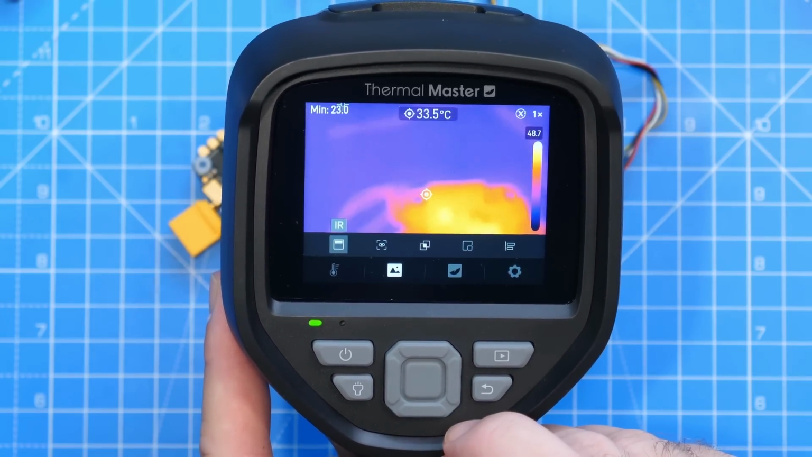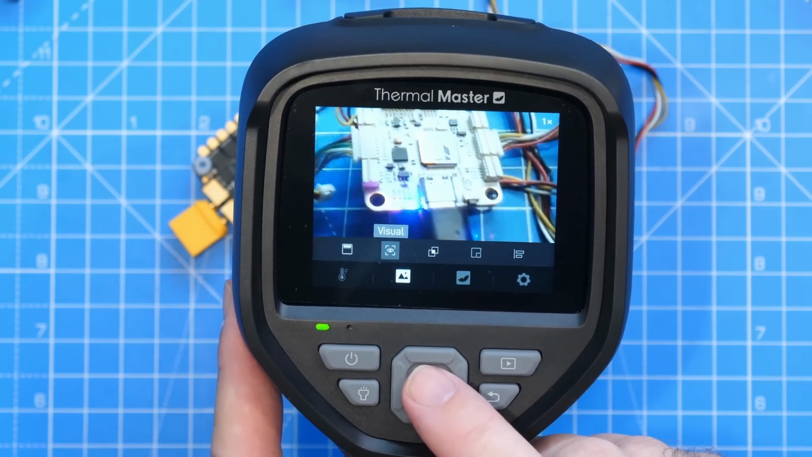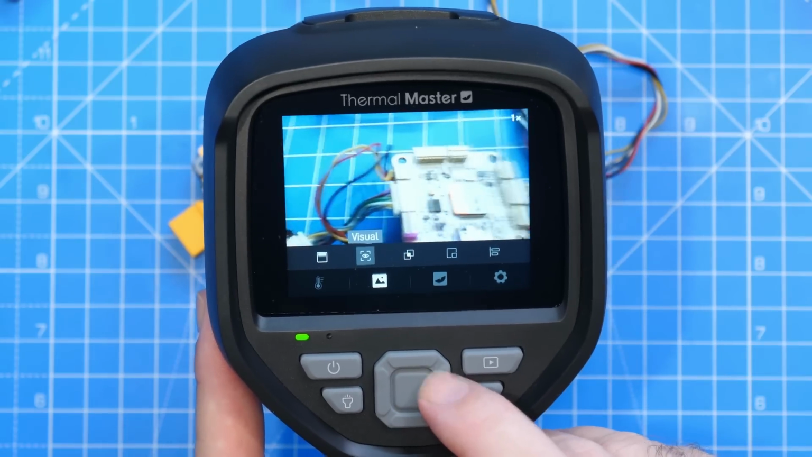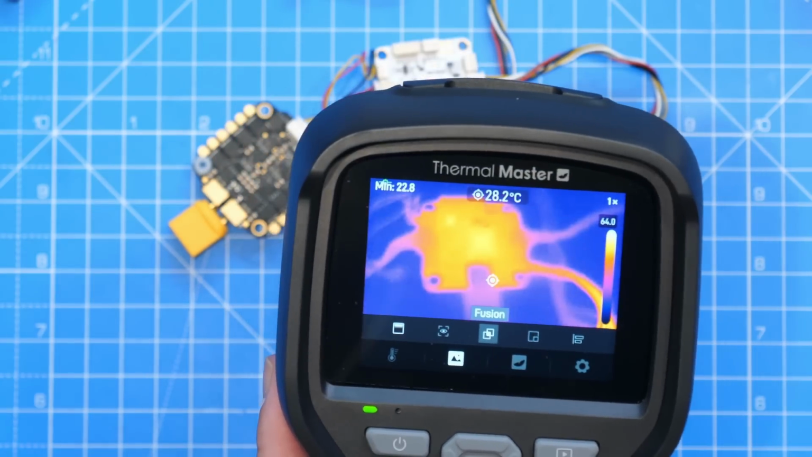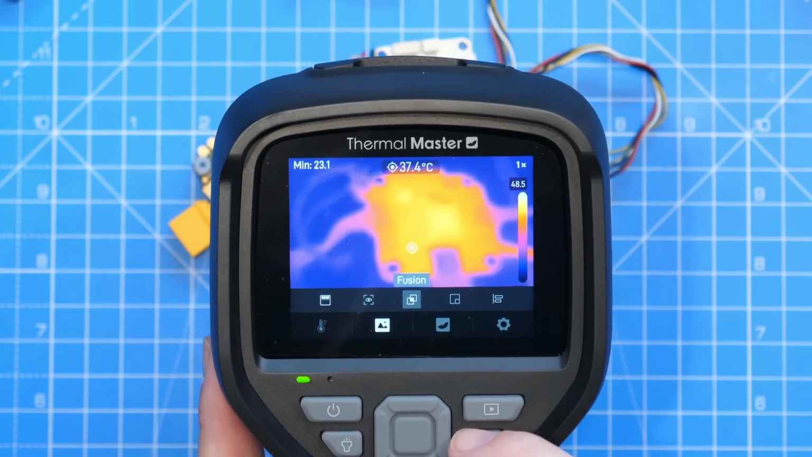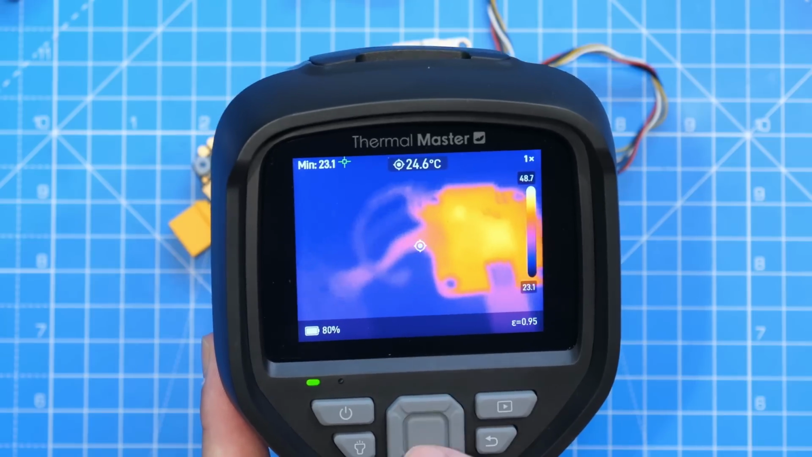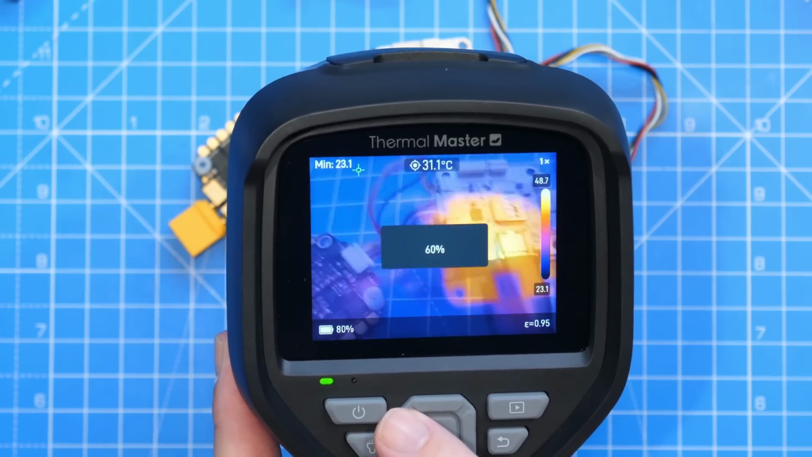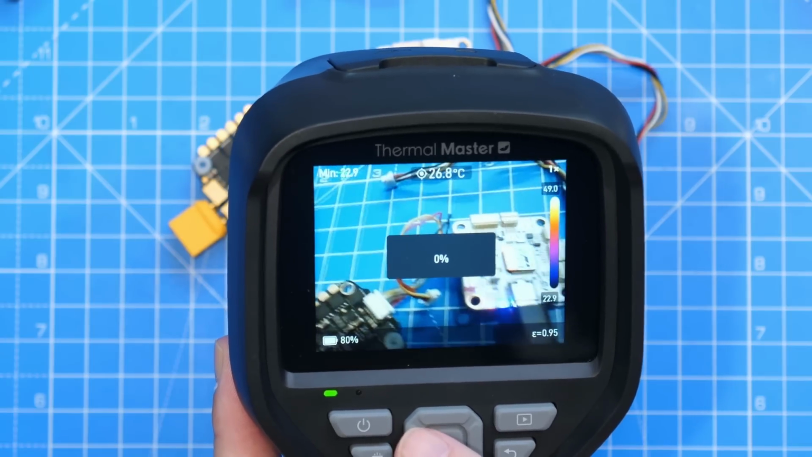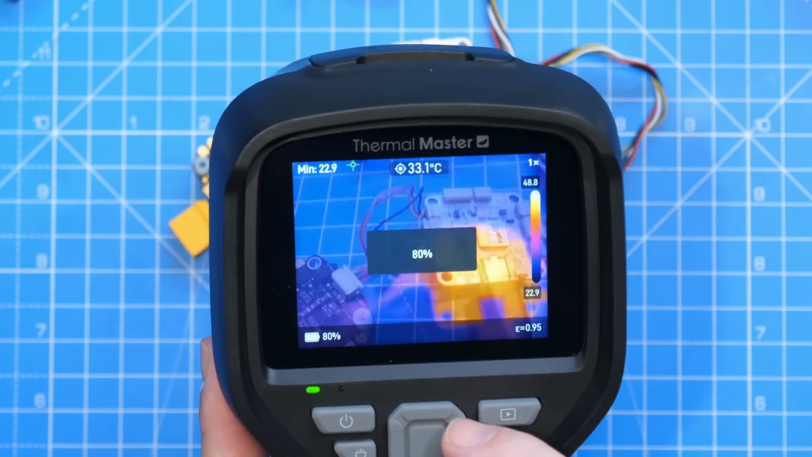Next, along the bottom, we then have our image mode options. As I've said, this unit has multiple sensors. You've got your IR mode, you've got your visual camera mode, so this is just using that standard 2 megapixel sensor camera to see through the front. You've got a hybrid fusion mode, so this will use a combination of both the thermal and the visual camera. This is quite hard to show you here, but I will show you it a little bit better later on. This allows us to actually adjust the amount of visual versus thermal. So you can go to full visual, and then you can start to overlay the thermal on it as well.